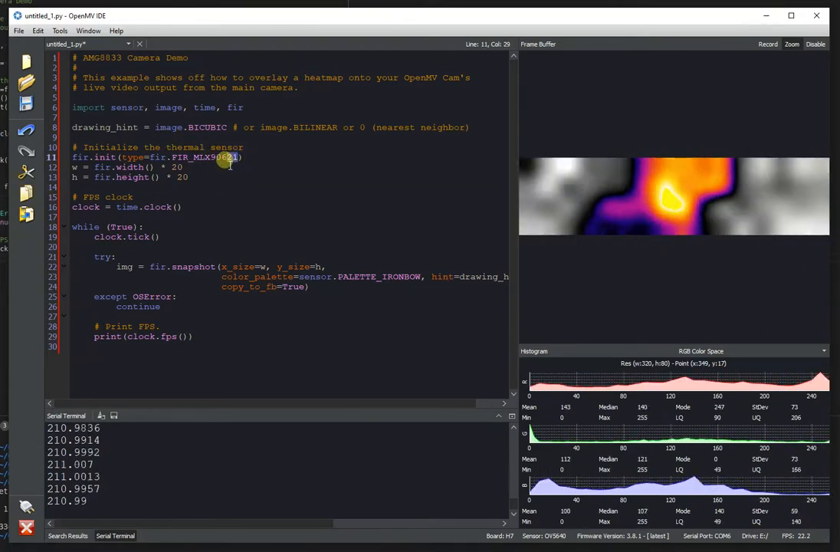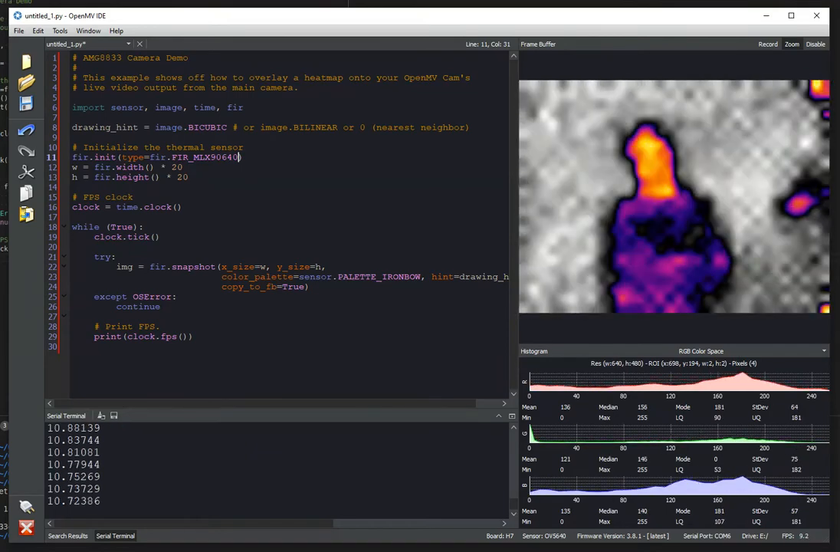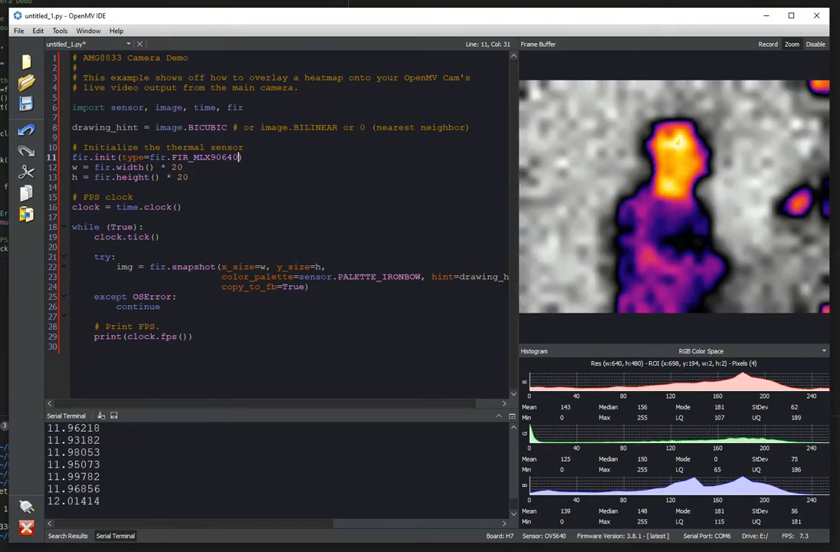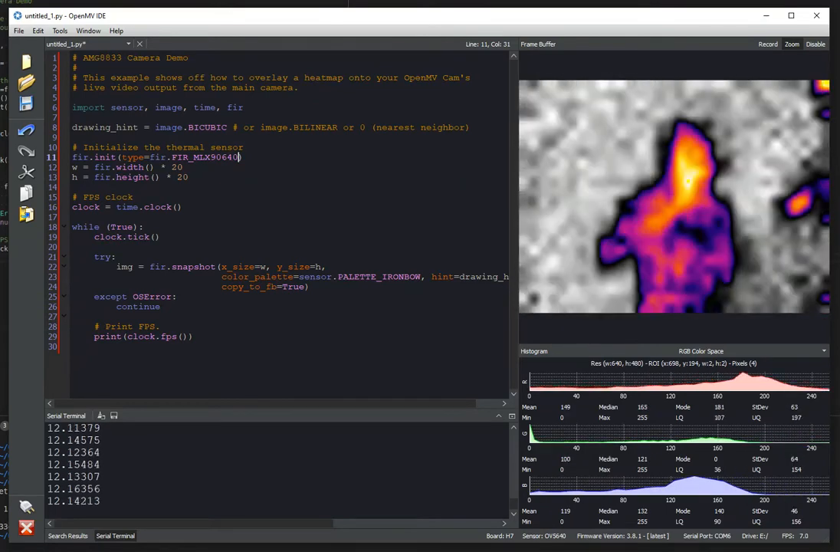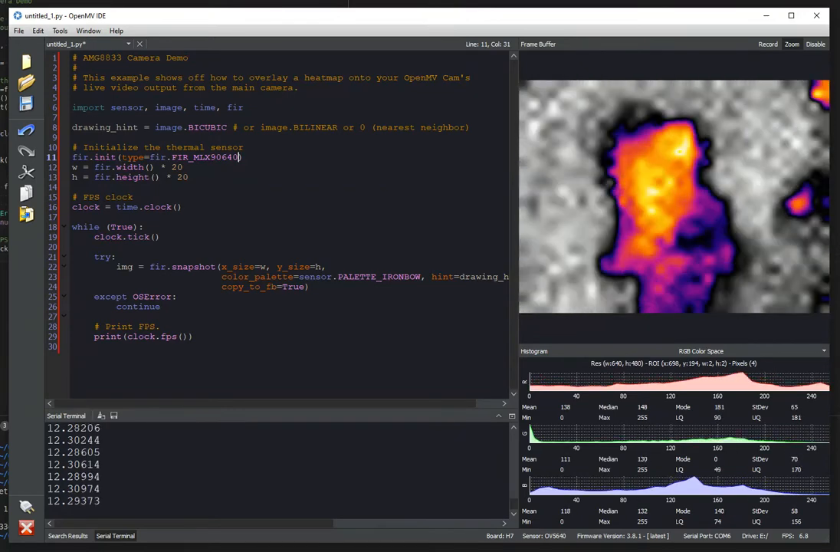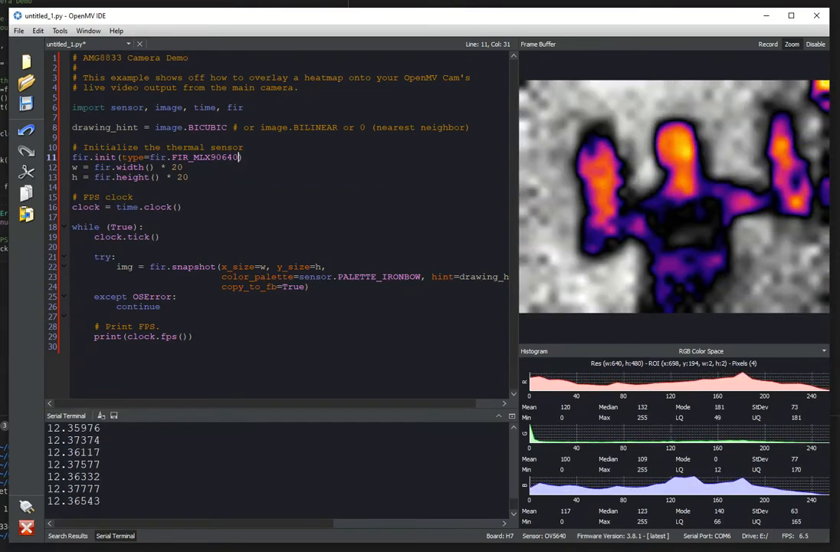And then finally, we have the MLX90640, which is the highest resolution sensor that you can buy from Melexis. It actually gives you a pretty decent picture of what's going on. And so you can see my hand there, you can see my face, my body, and as I move around, you can kind of see what the sensor sees.